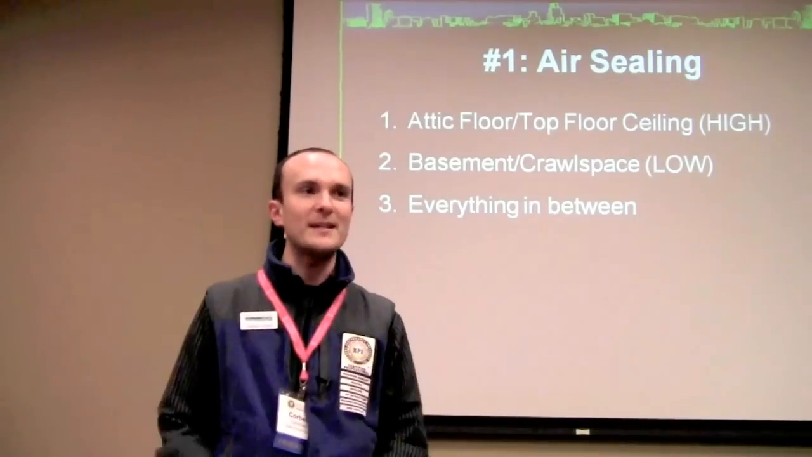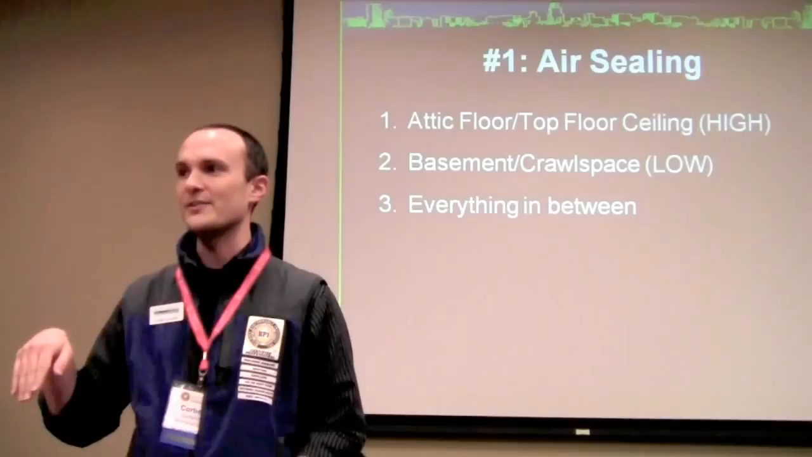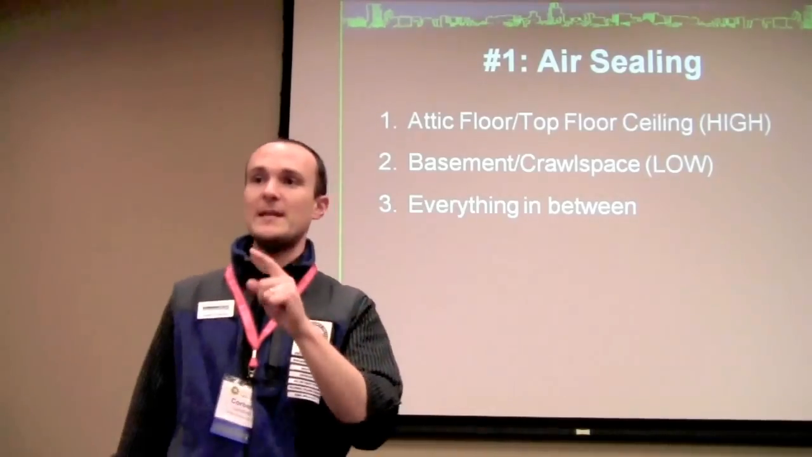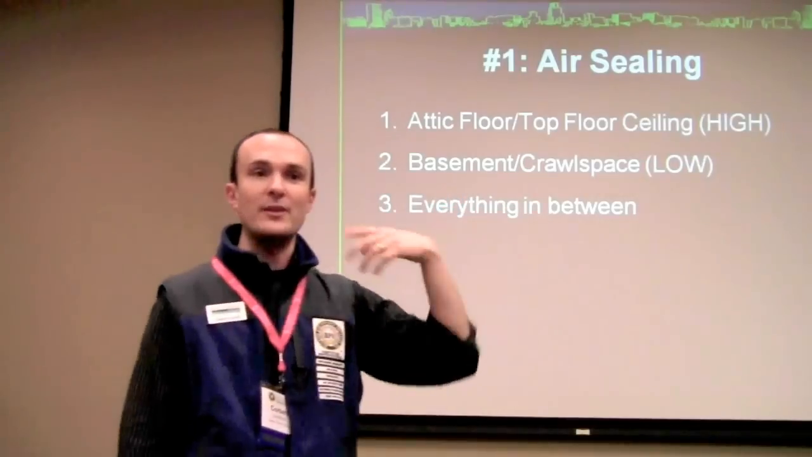How many air sealing companies do you know of that will just go into a house and just seal and insulate the rim joist, right? It's not really hitting it, and I'll tell you why in a second. Next thing you want to hit is the rim joist in the basement or anything else that's low in the envelope. And then, and only then, everything in between.